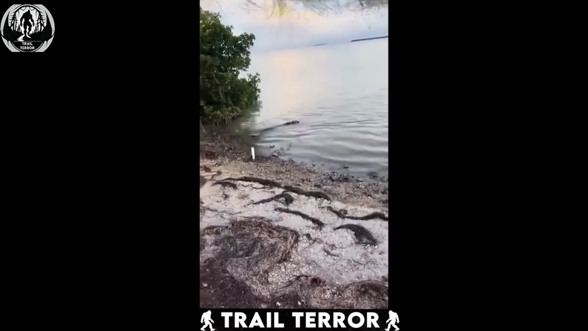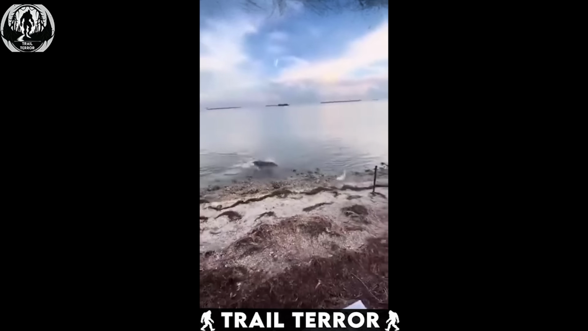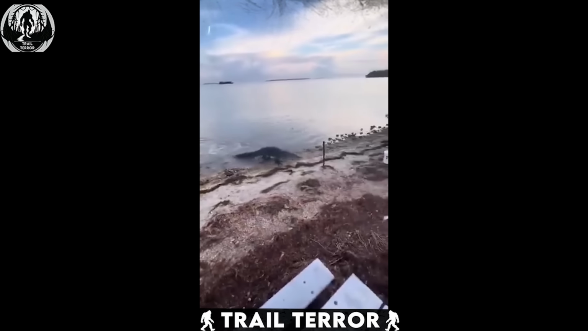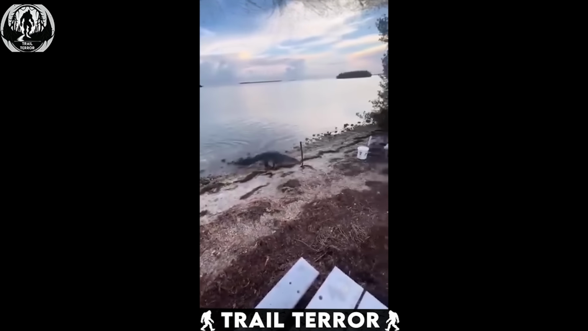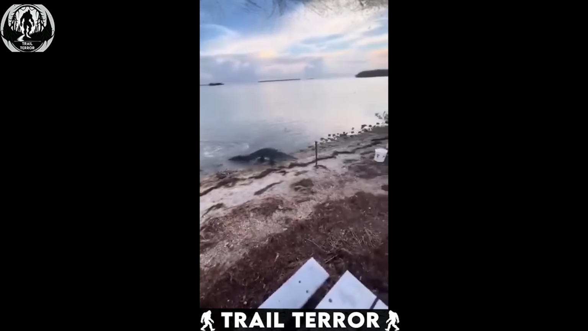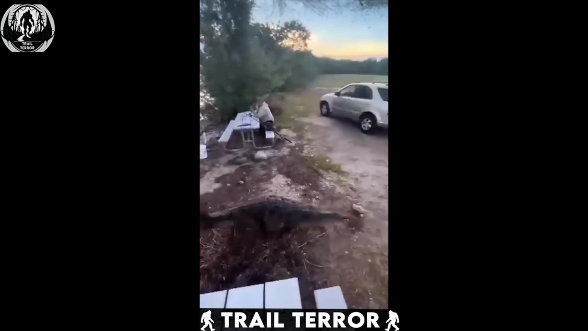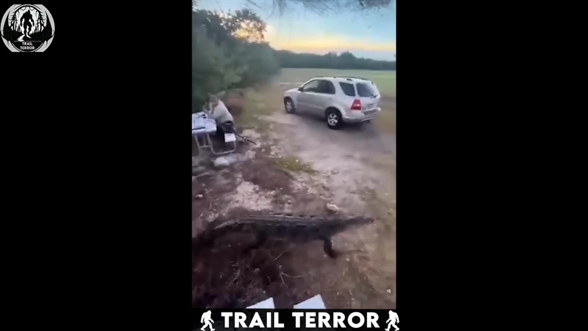In the video, one friend is recording while the other is reeling in a freshly caught fish. As they're bringing the fish in, something else in the water starts chasing it. The friend quickly pulls the fish out, but whatever was after it follows right behind. To their shock, it's a young crocodile.